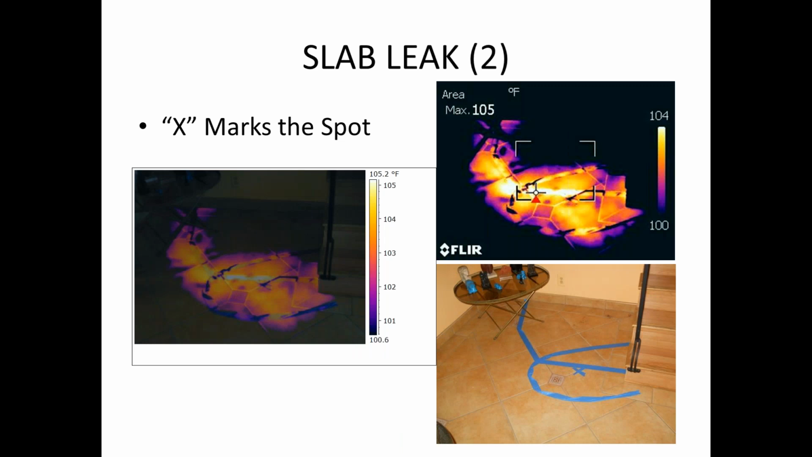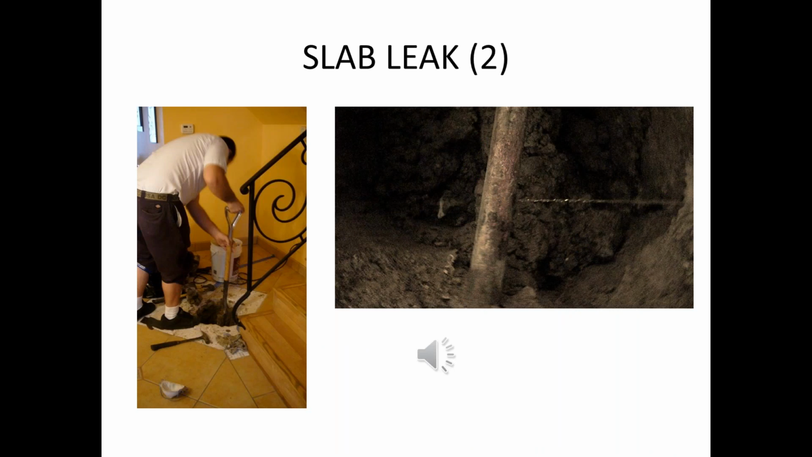So you can see a hybrid shot showing the thermal and visual together, and how I mapped it out with blue tape and put an X. And this is an actual picture of that client digging that up. He called me the next day to advise me that we had nailed it, and his exact words were the pipe was pissing right when they turned it on. So he was very happy with our services.